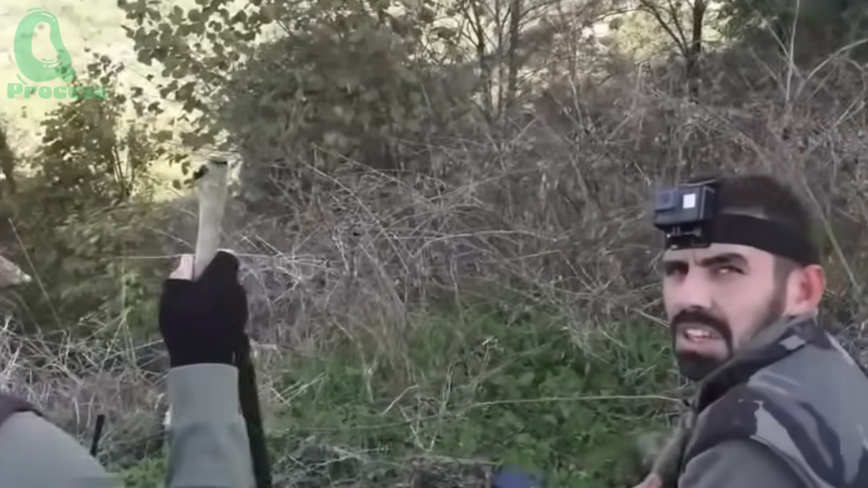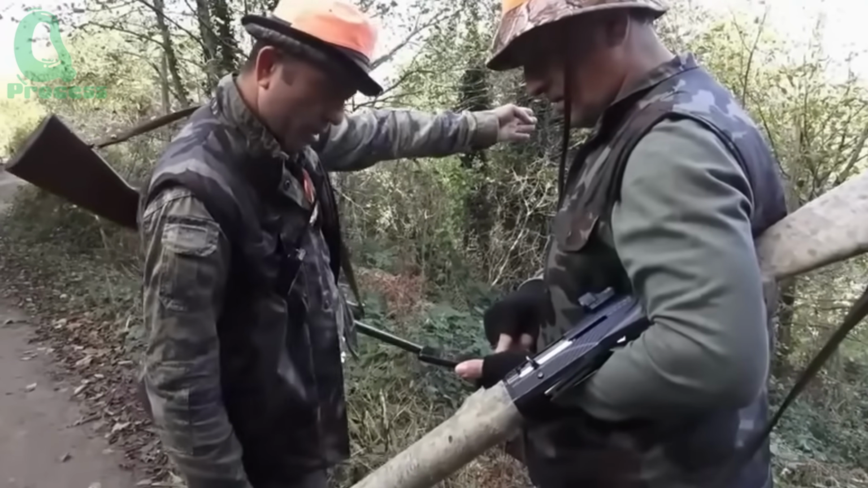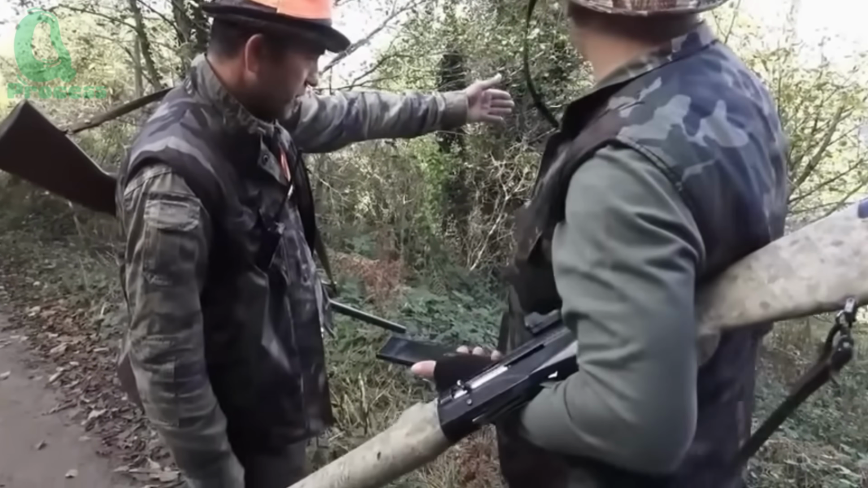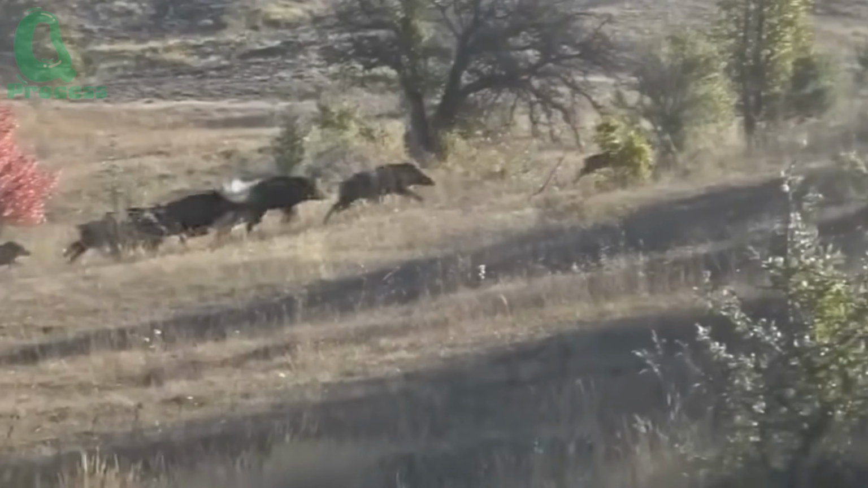Deep in the thick forest, there were no words, only gunfire, and the guttural roars of wild hogs. One side fought to protect their land and livelihood. The other fought because that's all they knew. And in this fight, hesitation meant defeat.